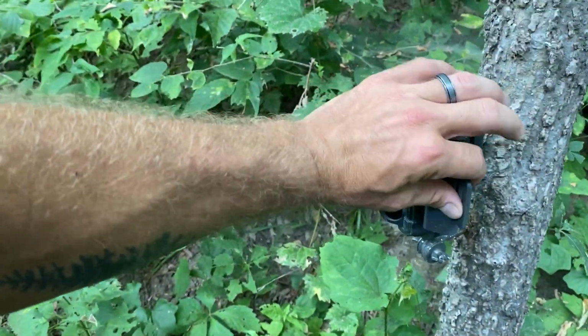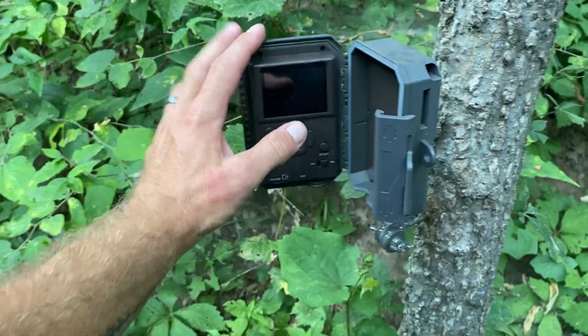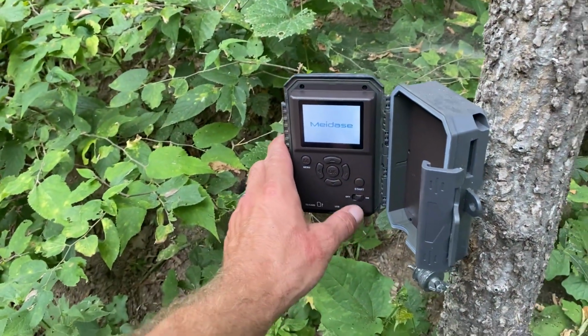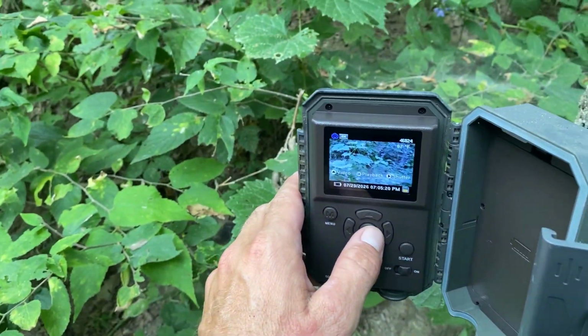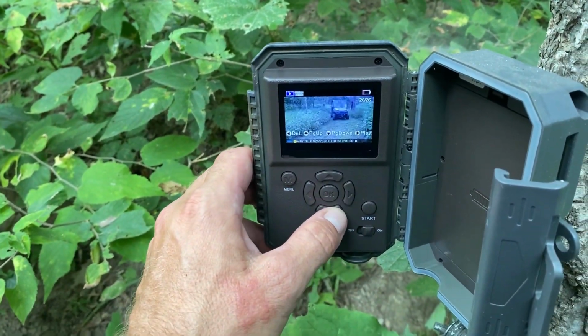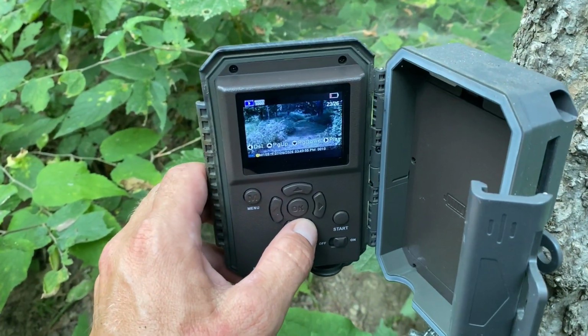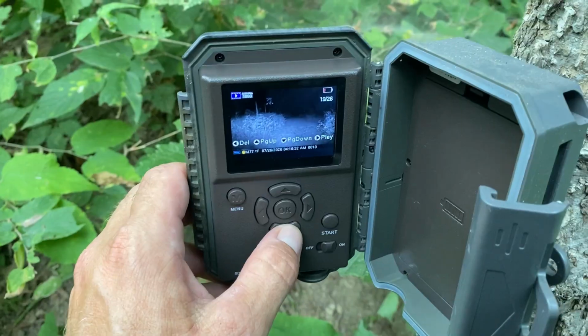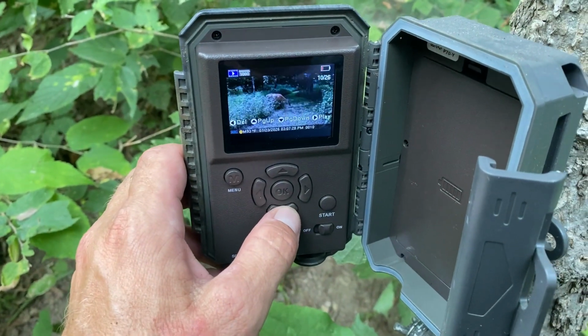This is basically my drive-up camera, which is kind of convenient. Kind of wish they could all be like this. You can drive up, not even worry about getting out. What do we got here? 26. Can't really see much on there, but oh, there's the coyote. That's the coyote a few times. And my battery's about to die. There's me mowing.